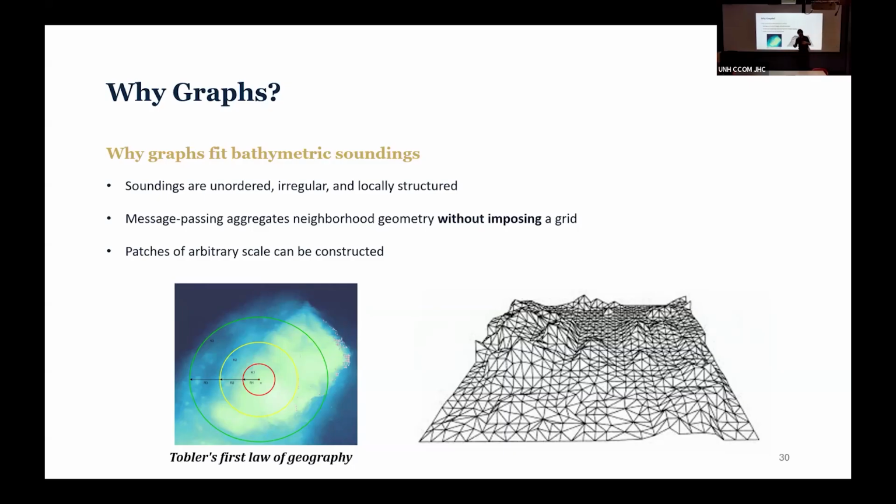Message passing, which is inherent to graph neural networks, aggregates neighborhood information without imposing a grid. If we define that neighborhood through some sort of triangulation or fully connected graph, we're able to aggregate the information of all its neighbors inherently in the way that the graph neural network is designed. And we can construct patches of arbitrary scale. If we define the number of neighbors that we're worried about, areas that are less dense are going to be bigger, and in areas that are more dense, the area is going to be tighter.